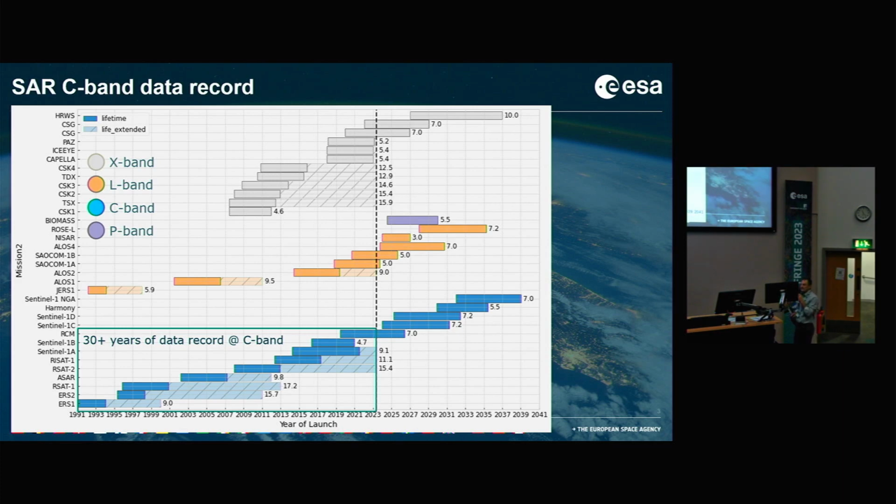I think that those missions have been necessary to develop most, if not all, the applications that today Sentinel-1 and RCM are supporting, and that have been key to develop the European leadership in SAR and remote sensing in particular. Overall, if you look back, it means that we now have 30 years of data record at C-band that are extremely useful to look at climate data records or science in general.